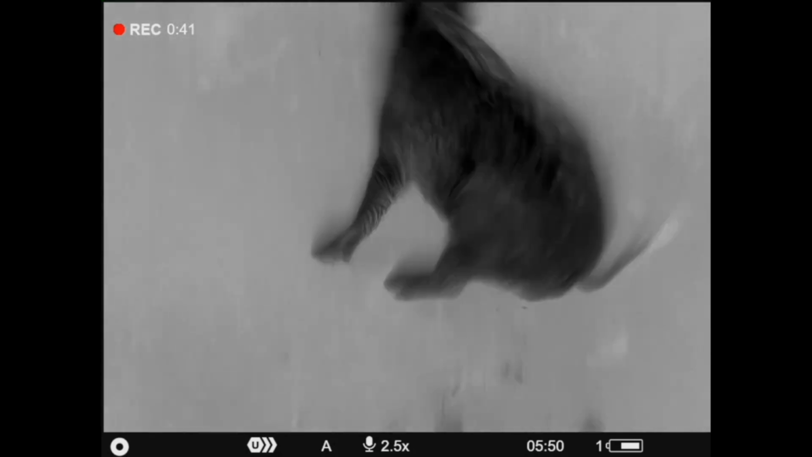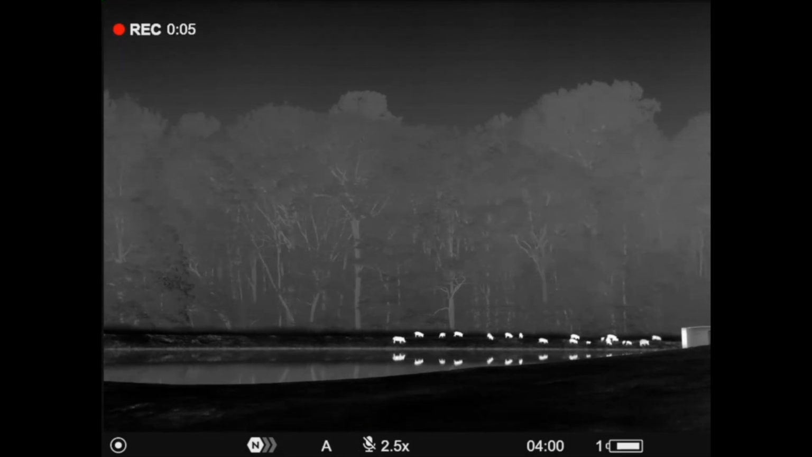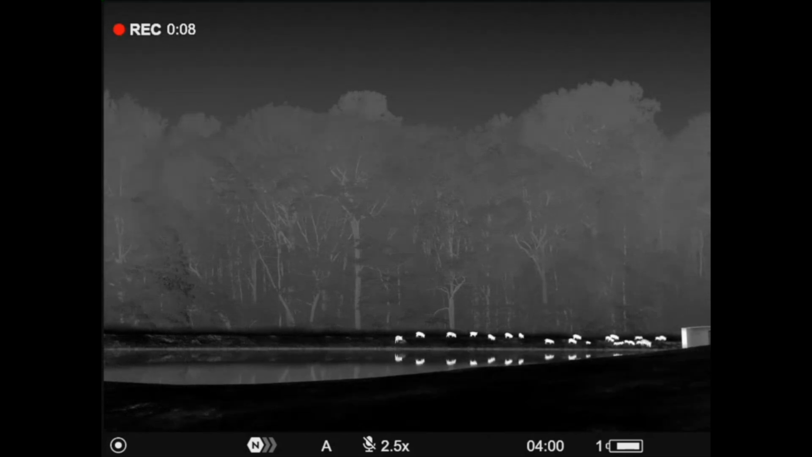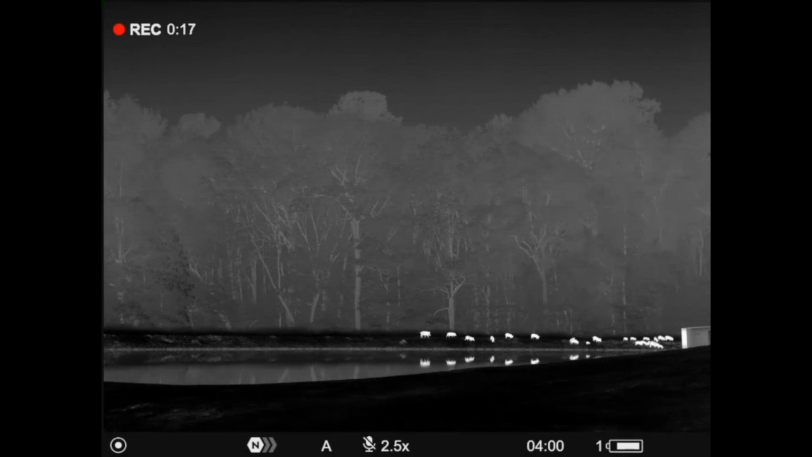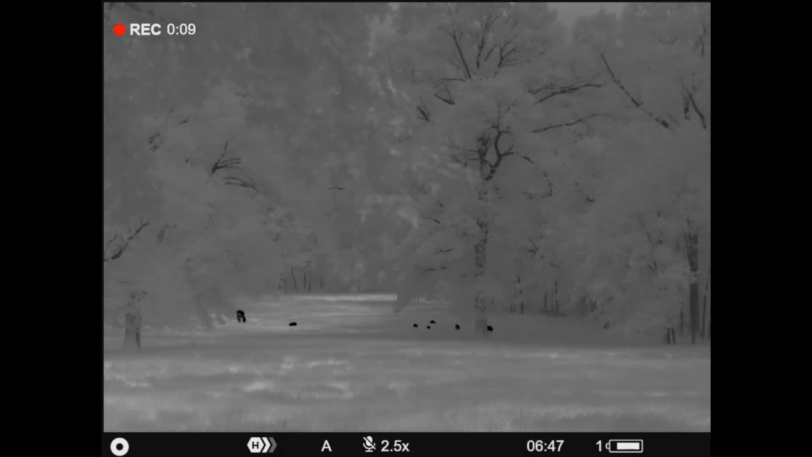The field of view at 2.5 power, the base magnification, is 55 feet at 100 yards. They say the detection range is 2,515 yards. That's a long ways out there. As far as ID range, y'all, on a small animal, when I say small animal, trying to tell the difference between a coyote and a small deer, probably 600 yards plus. We are talking about ultra high resolution. So I'd say 600 plus yards on ID range. On large animals, it's going to be a long ways out there, y'all, a long ways.